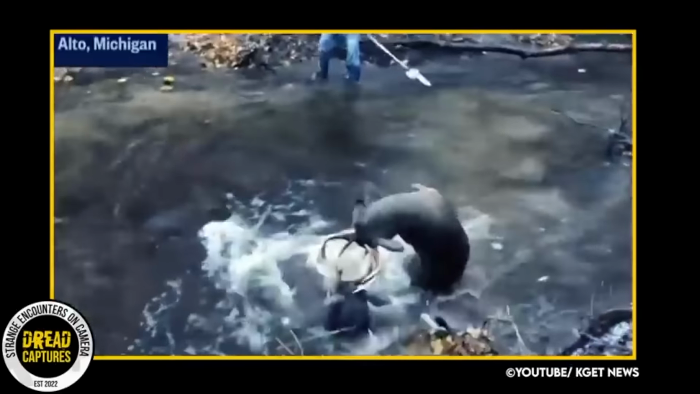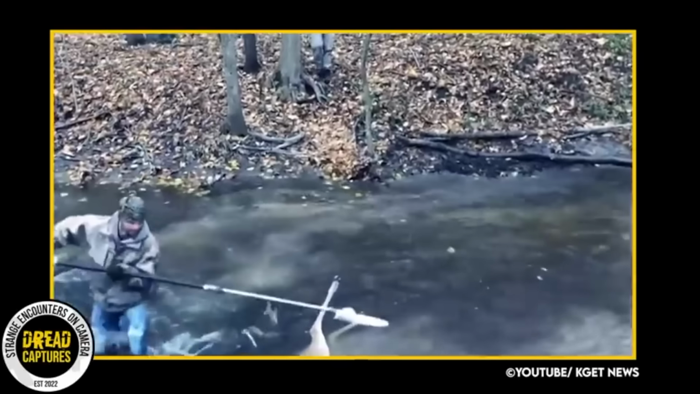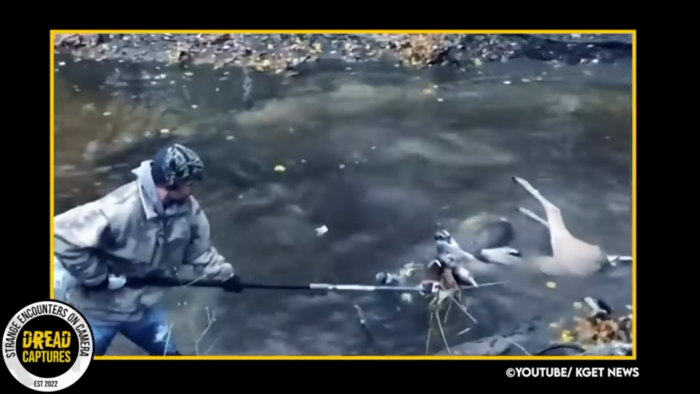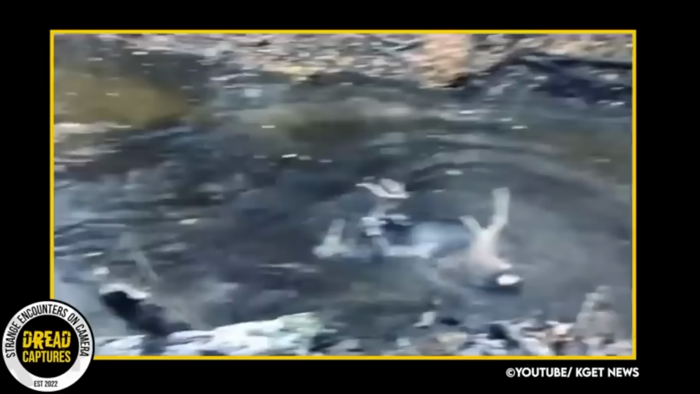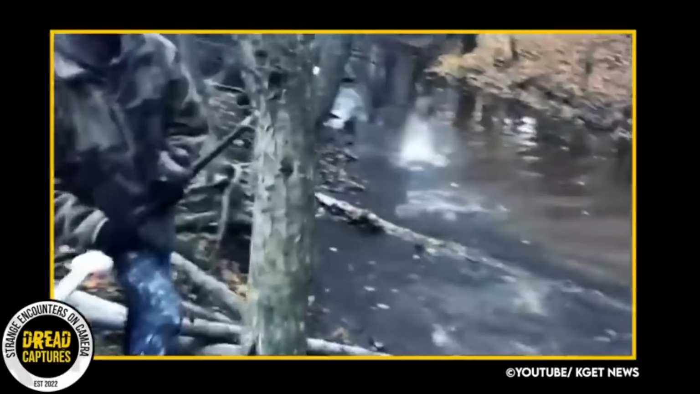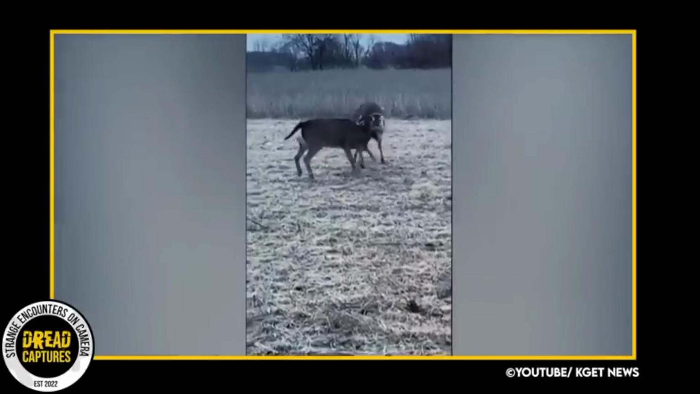In this clip from Michigan in 2019, Mark Johnson was out hunting with his dog when he spotted two bucks entangled with each other. Being an avid hunter and outdoorsman, Mark didn't think much of it. Of course, he thought it was cool, but he had seen bucks battling like this before. He was, however, impressed at how long they had been at it, how long they were fighting, and that's when he figured it out. They were stuck together.